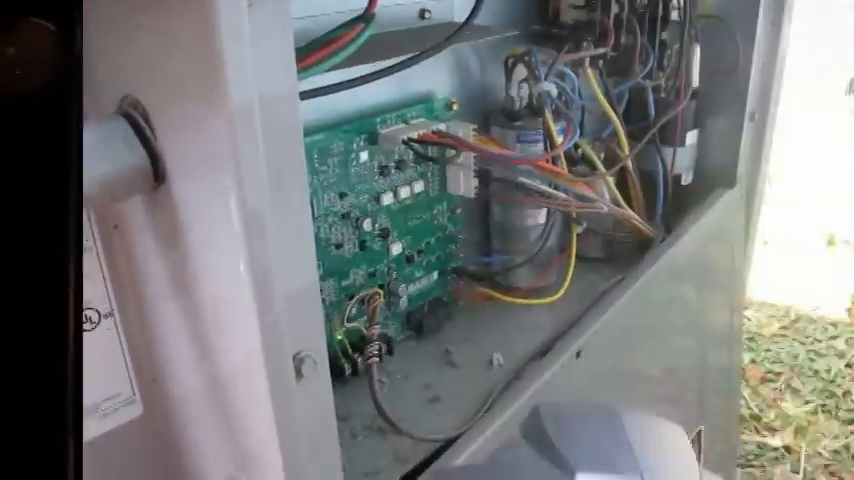Alright, you can also check your controls. Make sure that nothing is overheating. You're getting too hot in here. You can check all them out. Alright, you'll be able to get your fan motor. I've got hot spot and cold spot going, so the fan's running about 139 degrees right now.